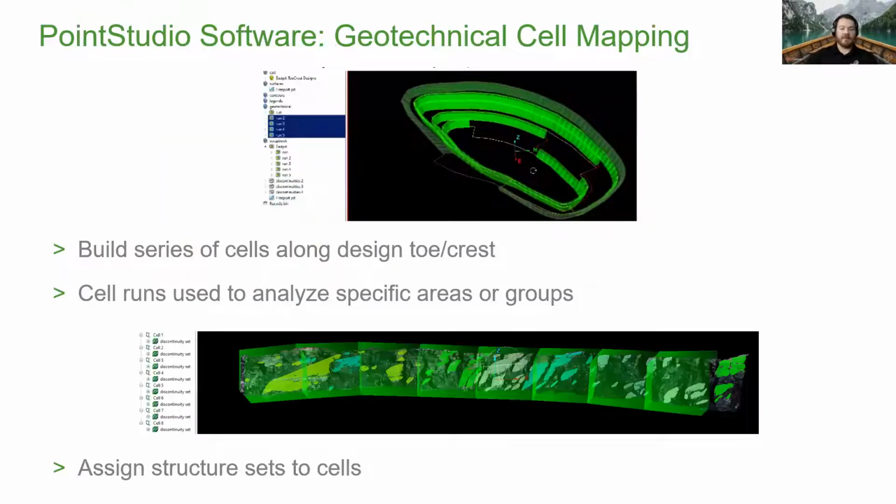And then cell mapping. So I mentioned that. Here's just some images to show that. Essentially, you can build a series of cells along a toe and crest line. This is obviously for open pit application. And those cell runs can analyze those specific groups. You can build those out as wide and as tall as you need based on the actual cells that you're analyzing. And take the discontinuities that you've already mapped, and you can assign all those structure sets directly to those cells.